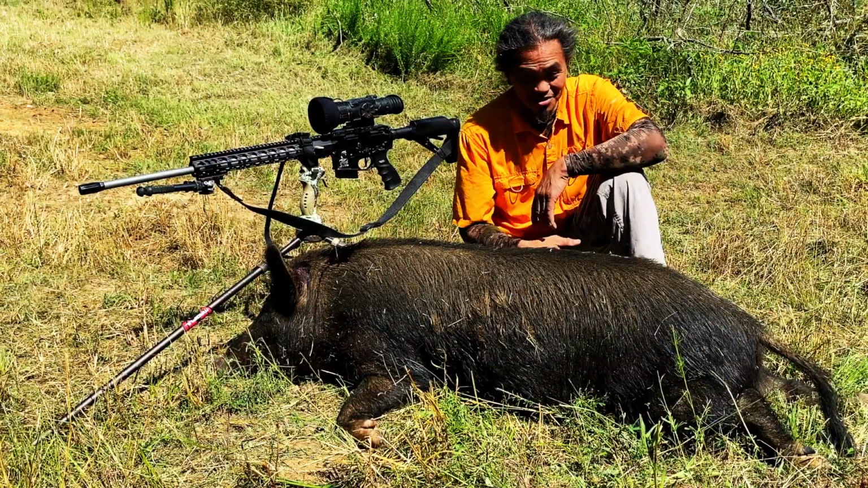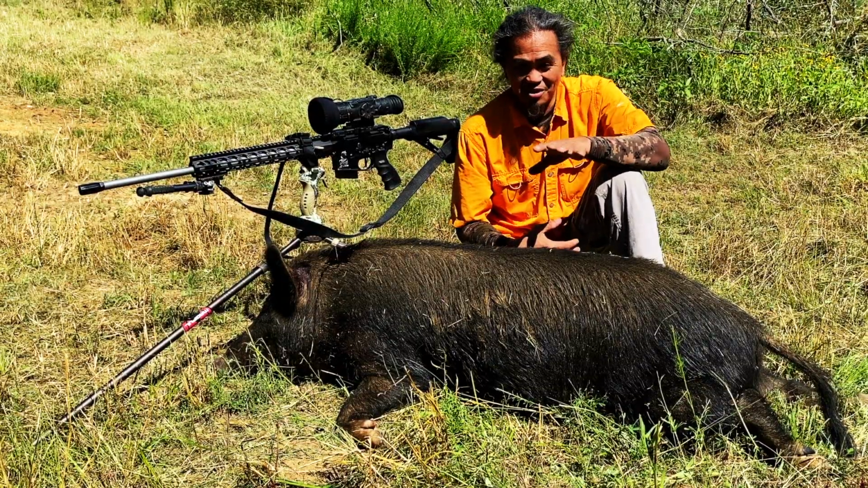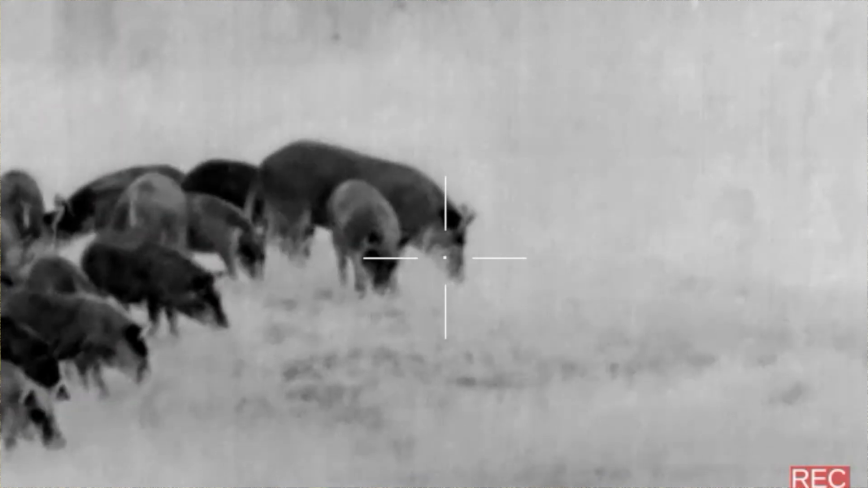Came back down the hill, again making noise on those rocks, planted myself in the middle of that road, and as you could tell, it took me a while to line up on this big sow, and I knew it had to be a headshot, and it absolutely jelloed her.